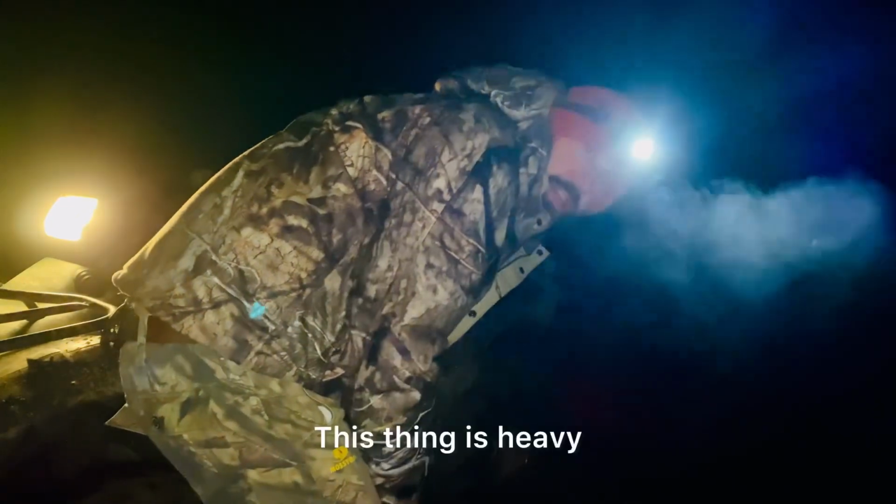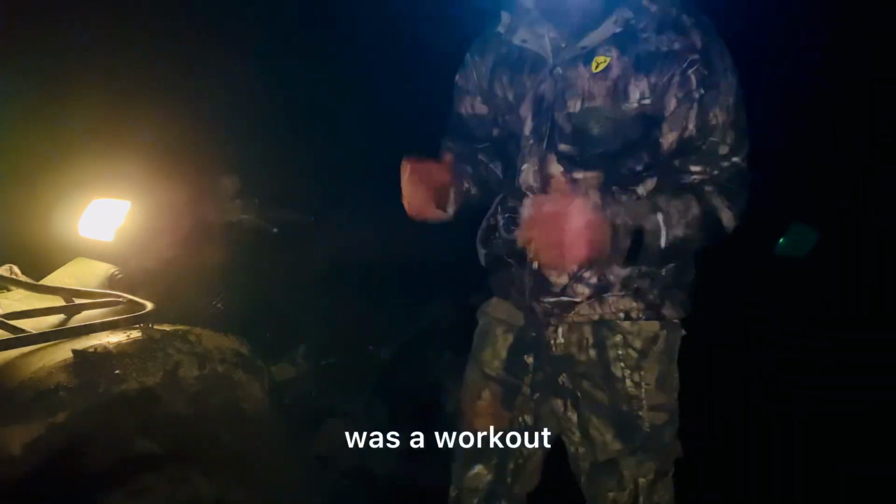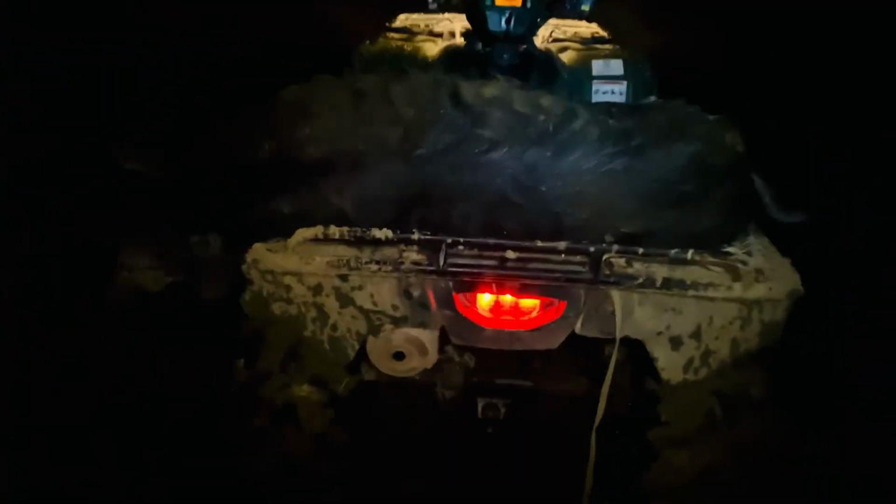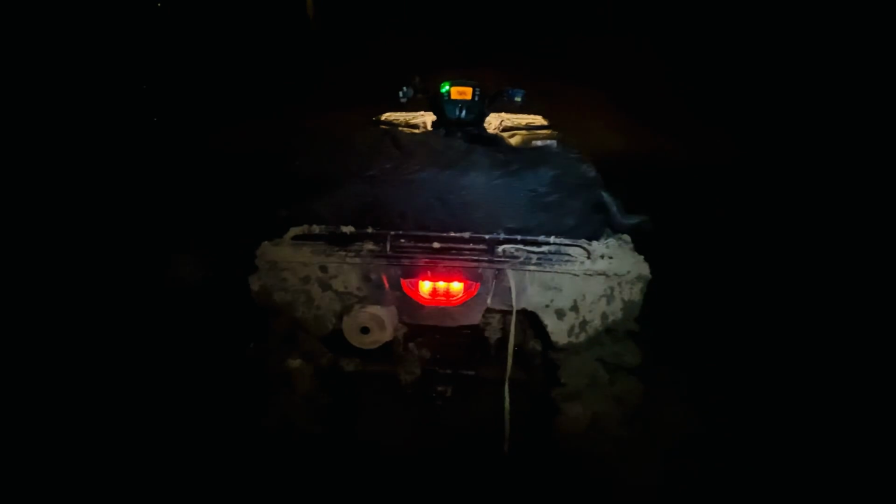This thing is heavy. That was a workout. What a beast. Check it out. That thing is wider than a four-wheeler.